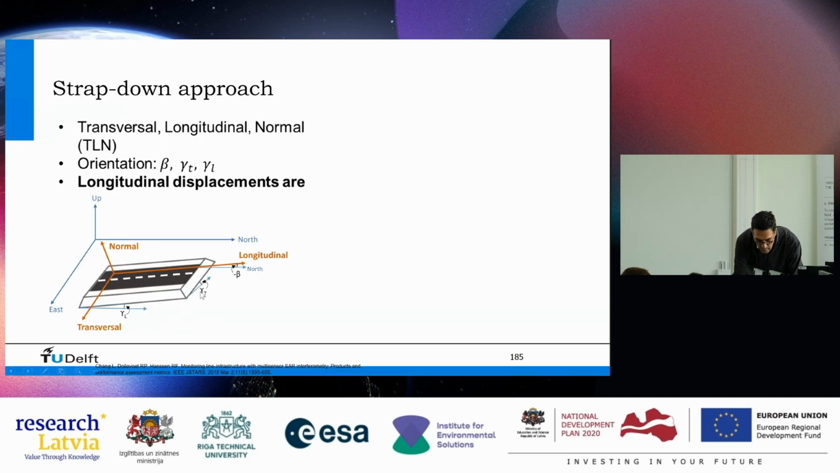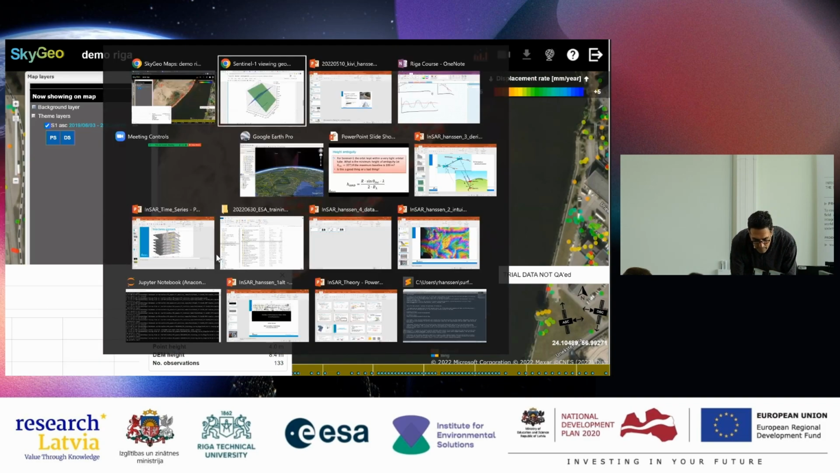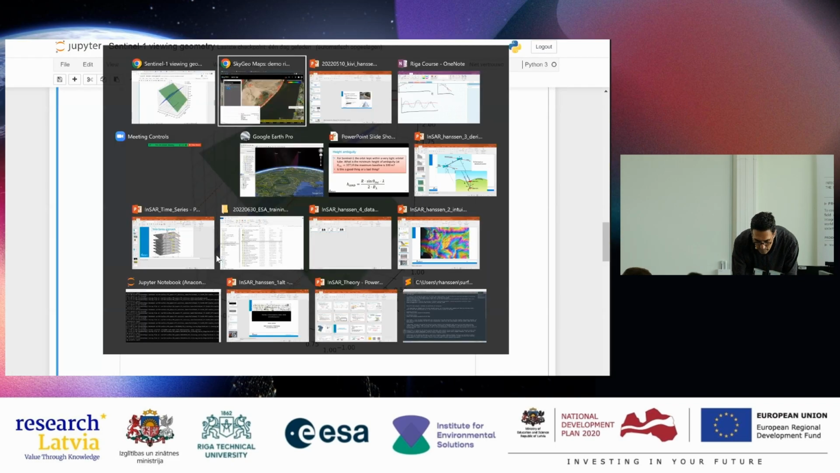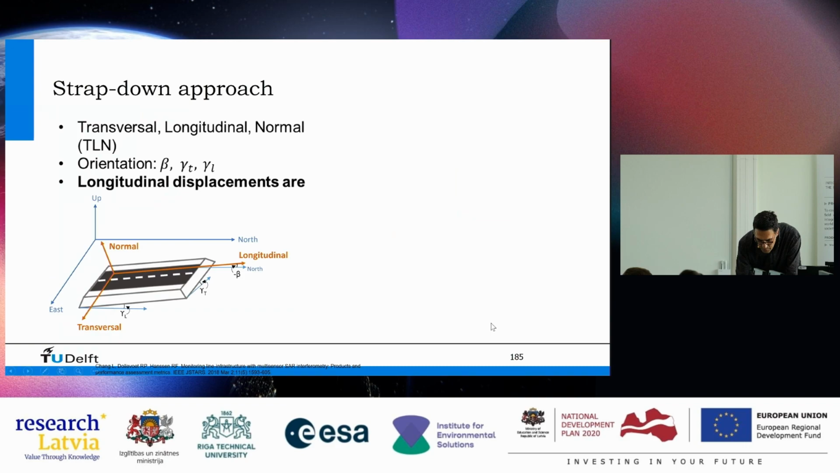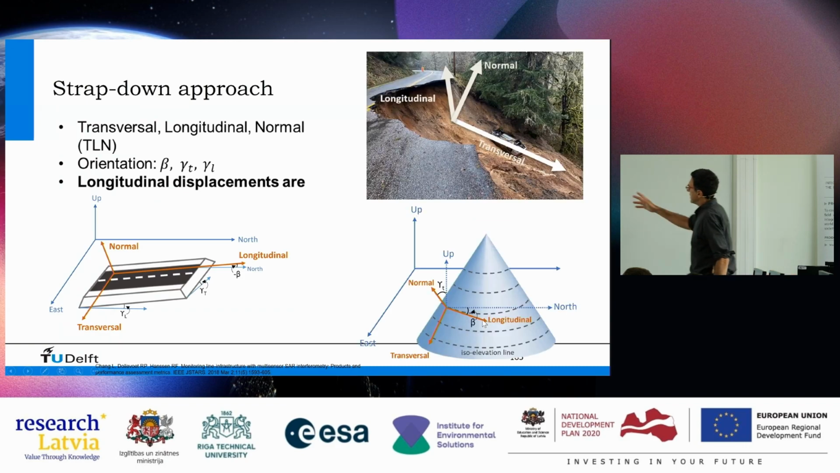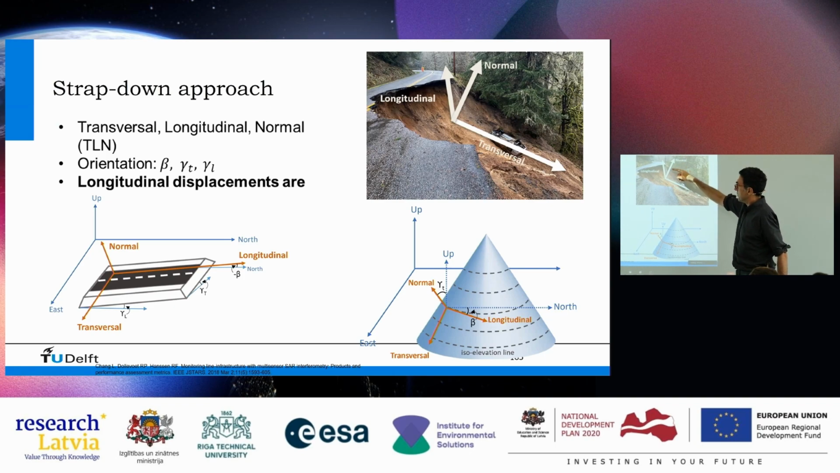The third option is, let me see. This was the strap down component. So if you have a landslide, for example, here the same thing. The transversal component and the normal component are important. The longitudinal component less. If you have subsidence, for example, it's the same thing. You can use this system.